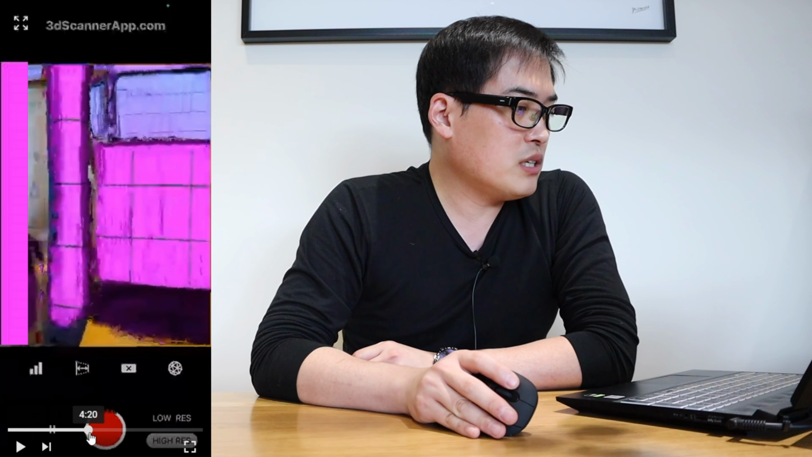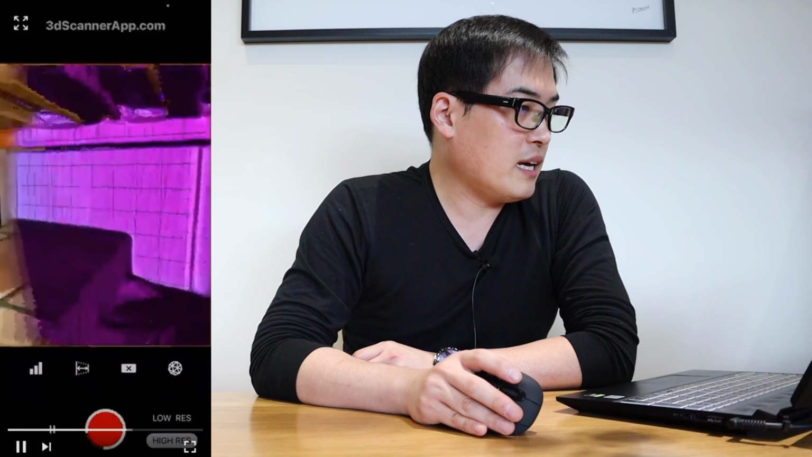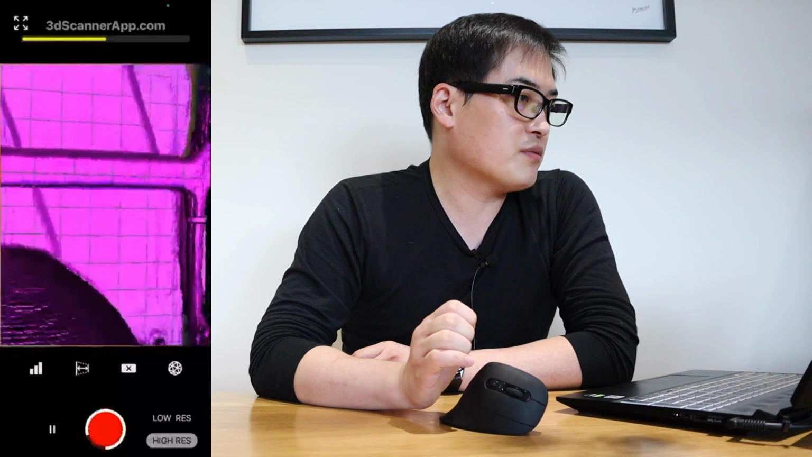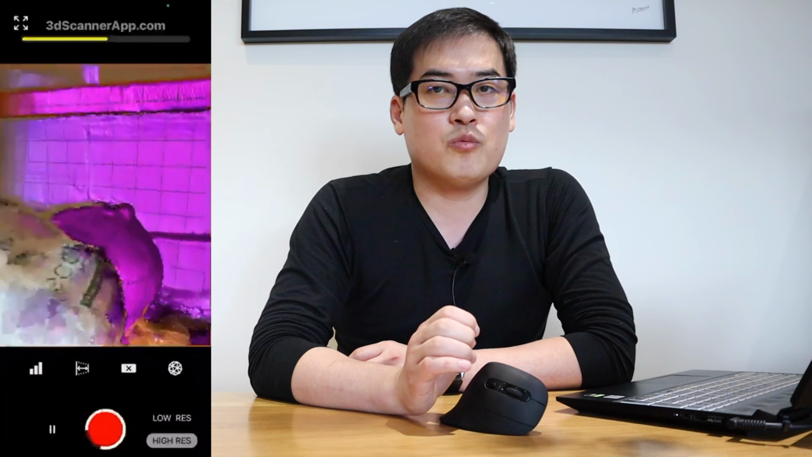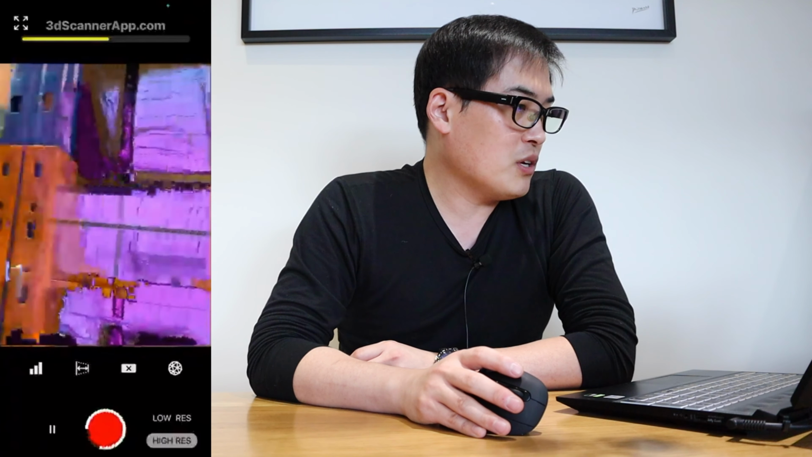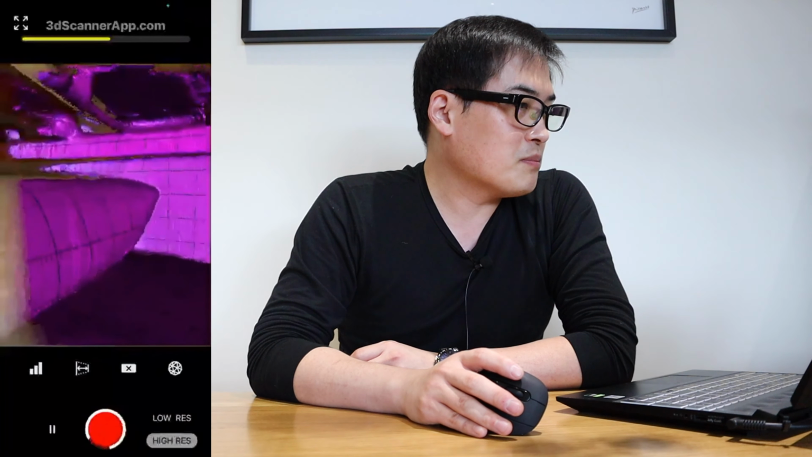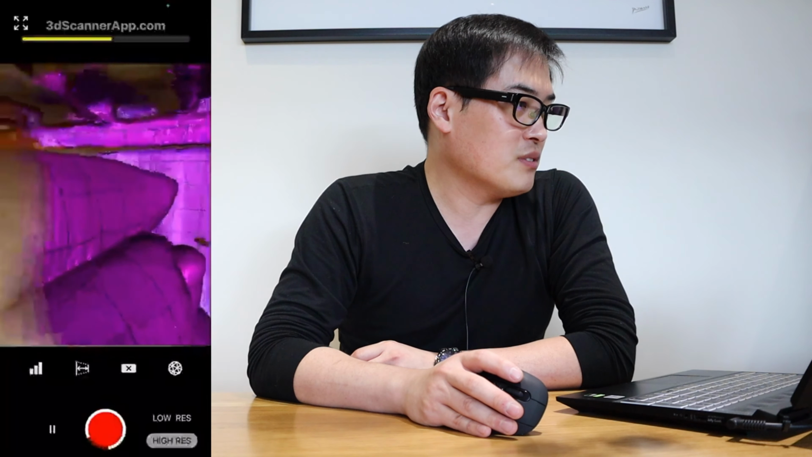Now if we skip ahead about 6 or 7 minutes, it indicates that you're over halfway through the memory, and your scan is 50% full. I think the 3D Scanner app has a capacity of up to 1 gigabyte. So I suddenly had to rush and make sure I got all the perimeter recorded as well. That was a bit of a challenge. You can see that I'm starting to rush the measuring of this.